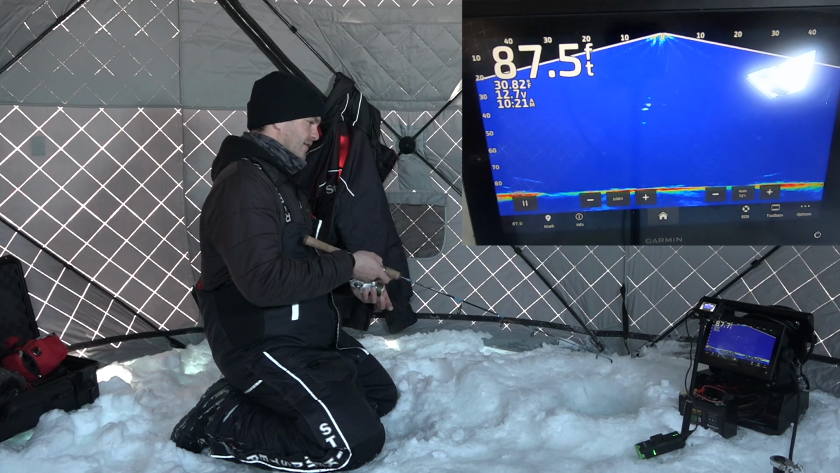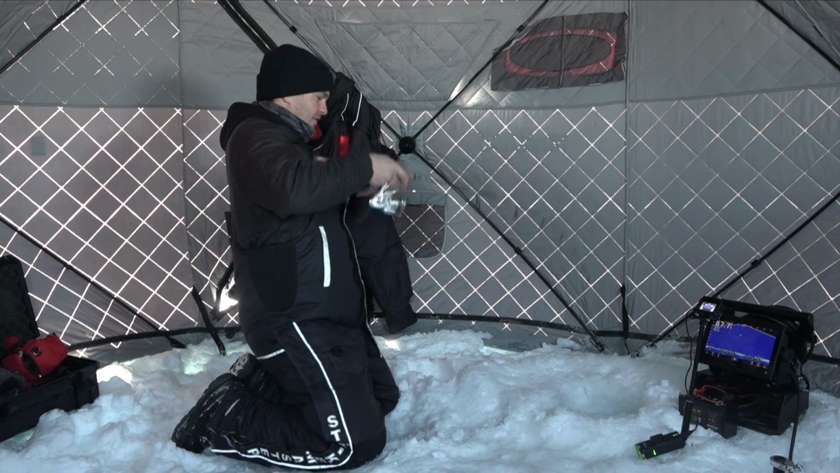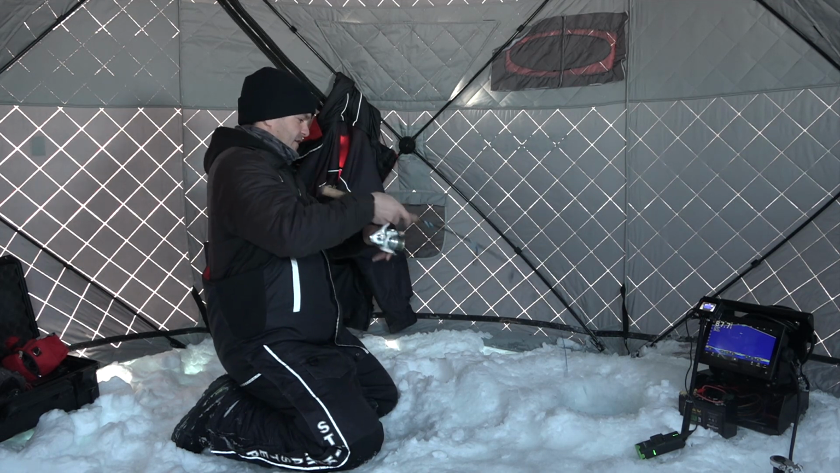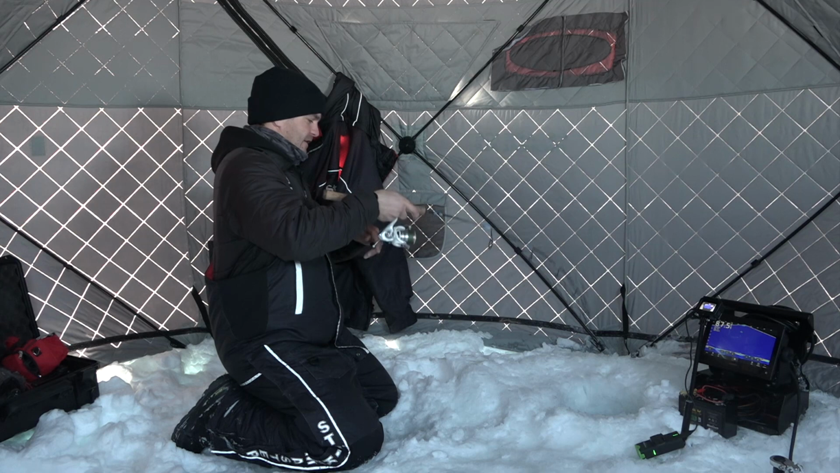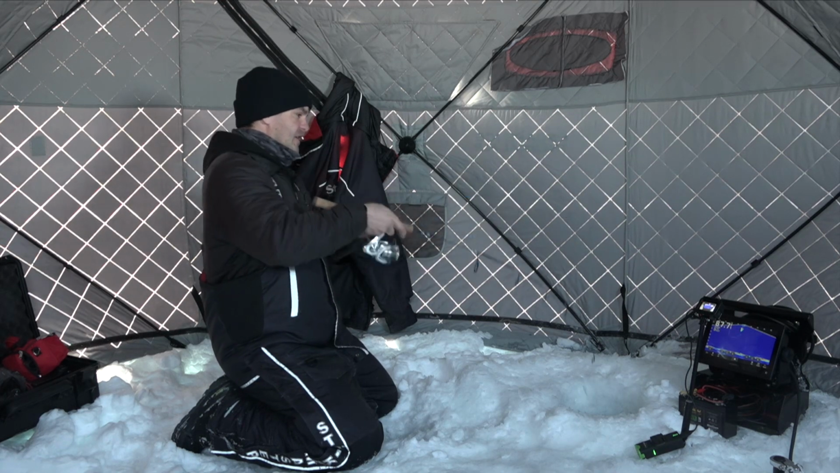Sometimes they'll hit it on the way down also. Just like that right there. He just smashed it on the way down. That's cool. I don't know what it is with the fall, but these lake trout just always come in and smash it on the way down. It's so cool, but you can see by keeping that bait moving, you keep that fish interested.